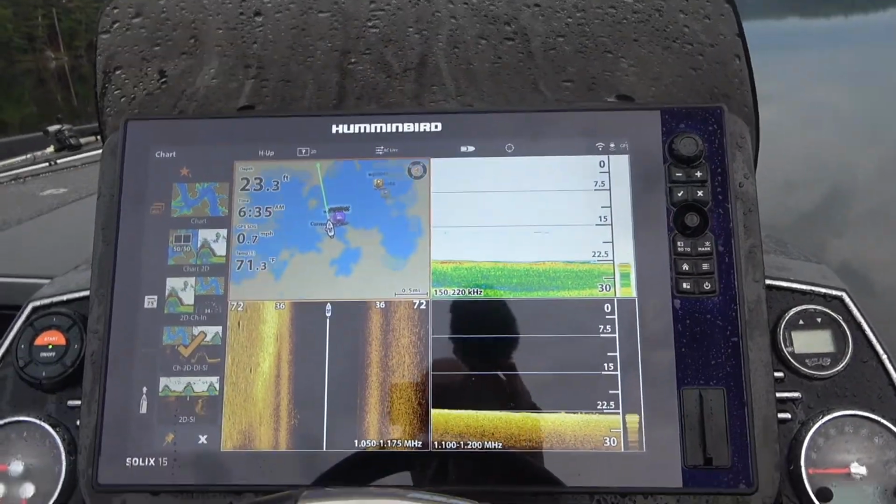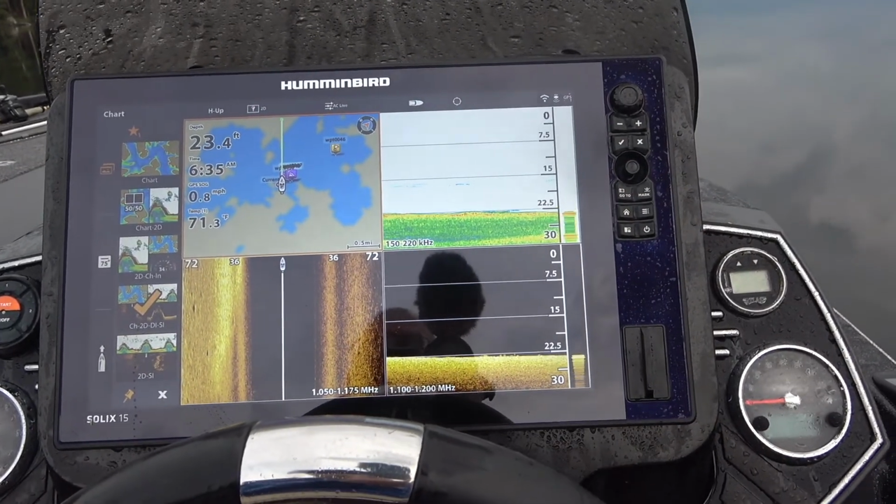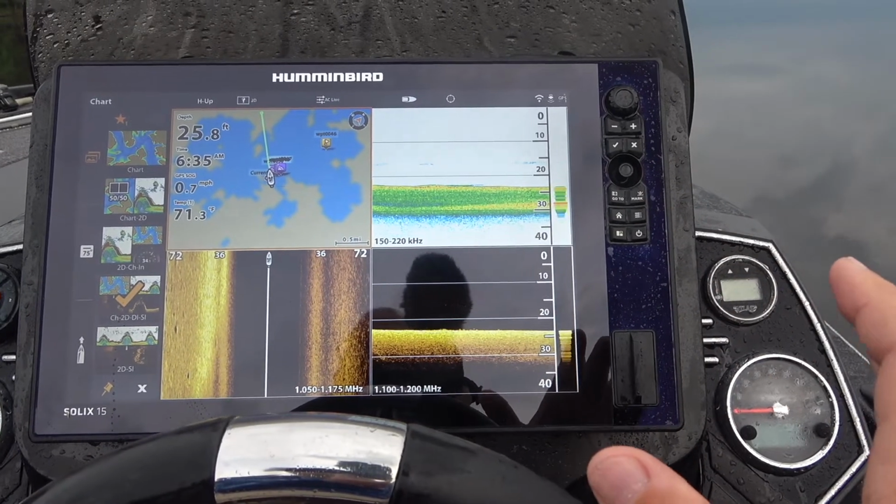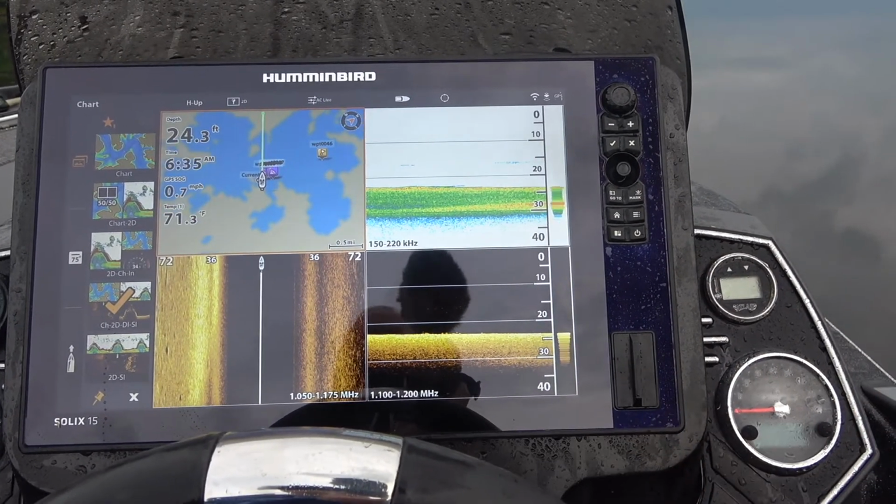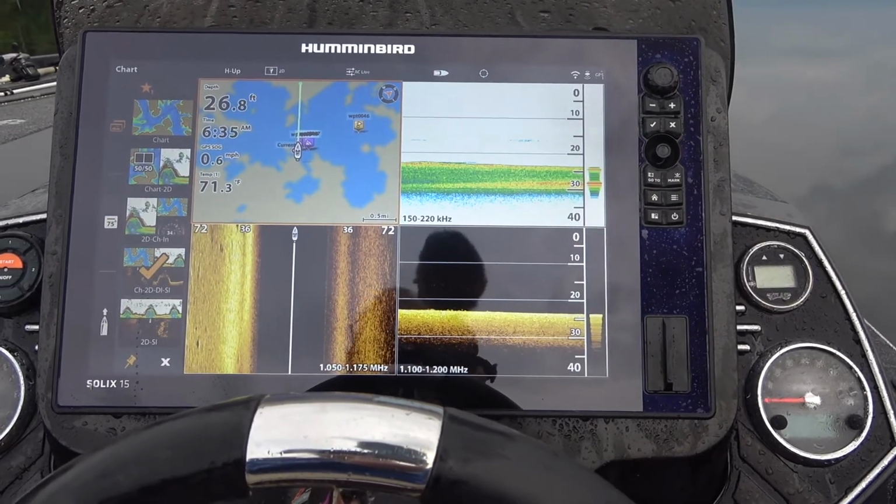All right, so here I am out on the lake, and I'm going to be using a Solix for this, but everything that I'm going to show you on the Solix you can do on the Humminbird, or I'm sorry, on the Helix. You just have to do it a little different. This is touch screen and whatnot.